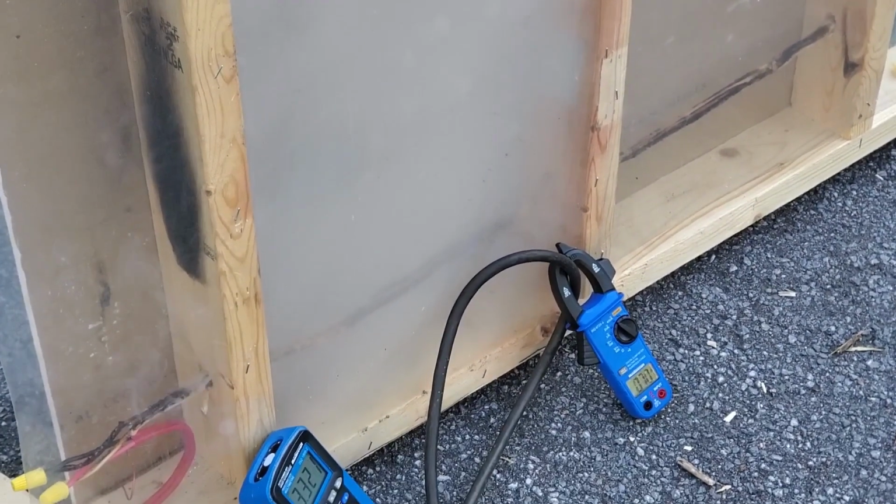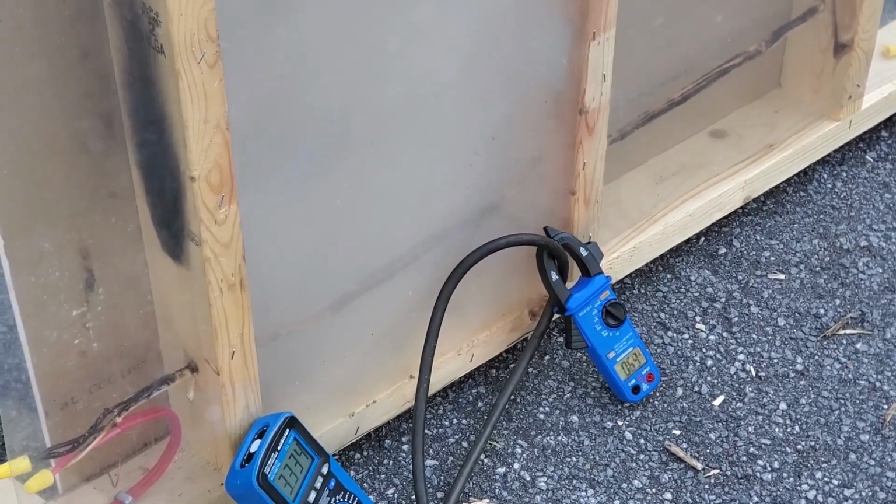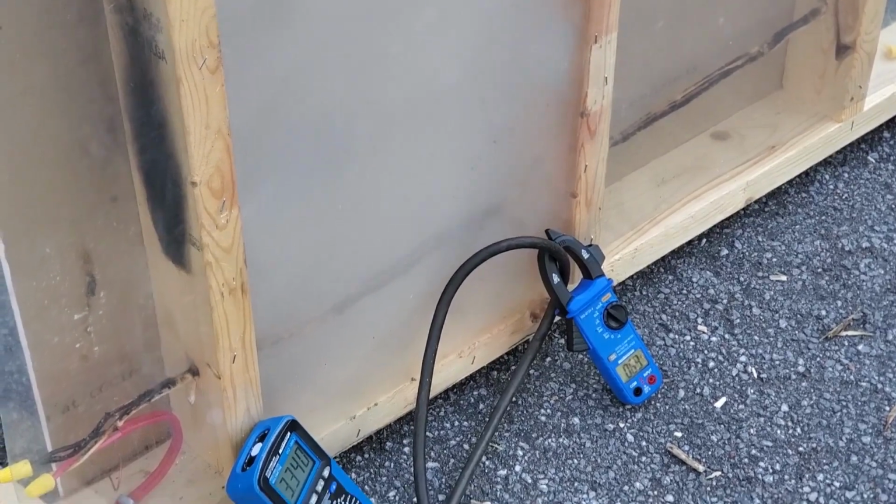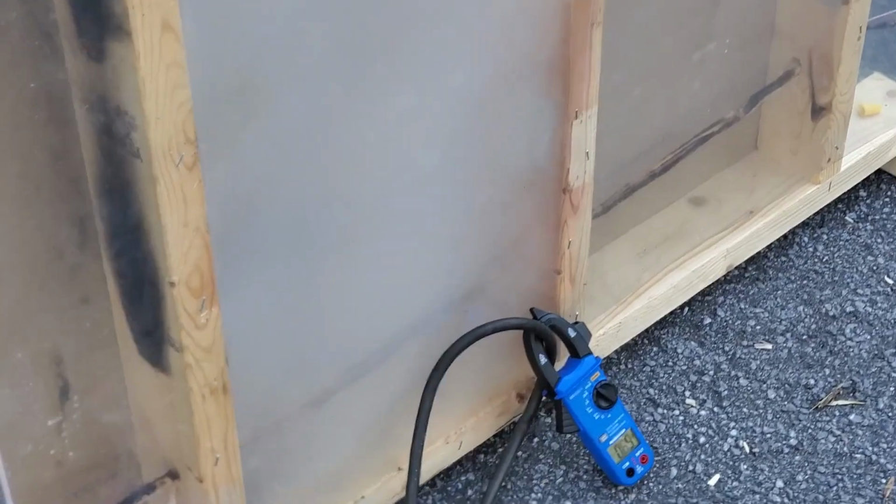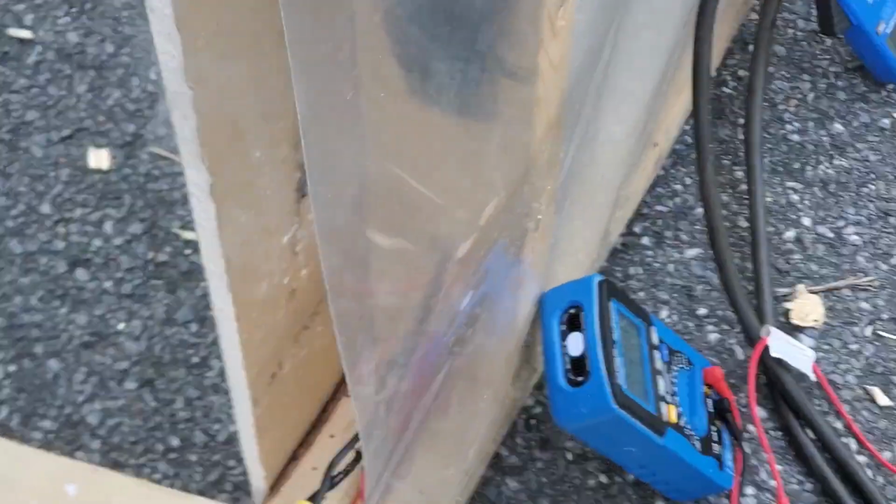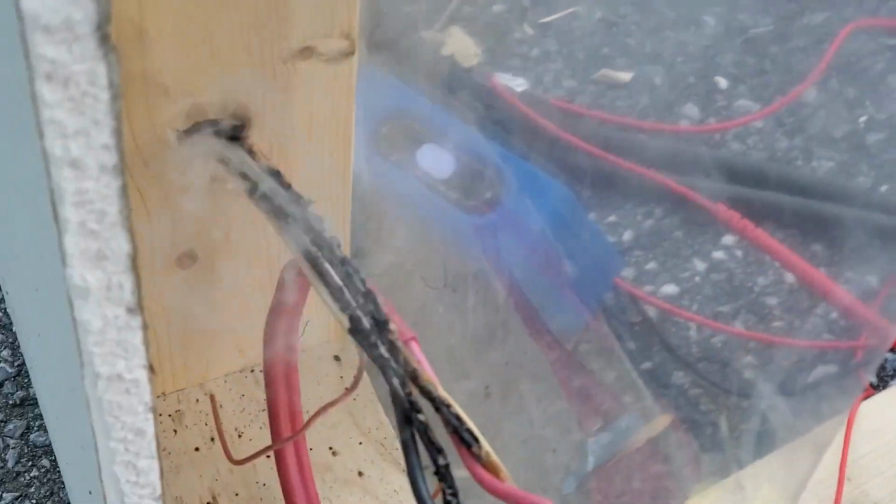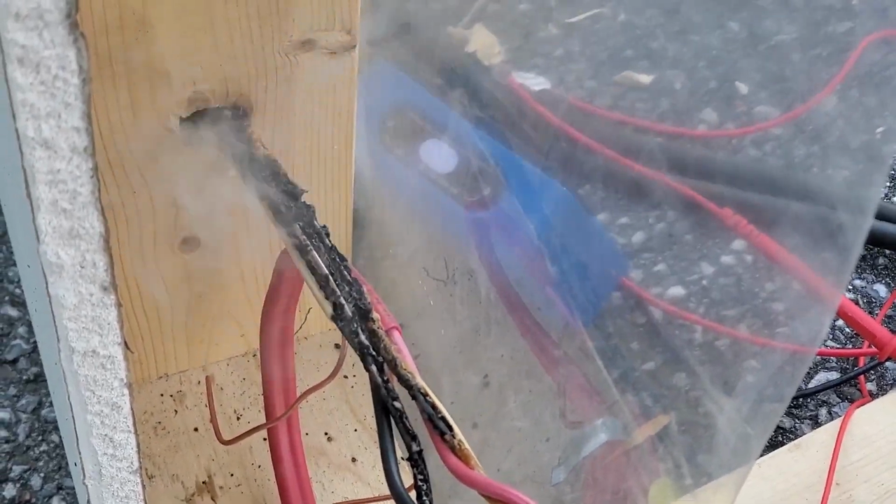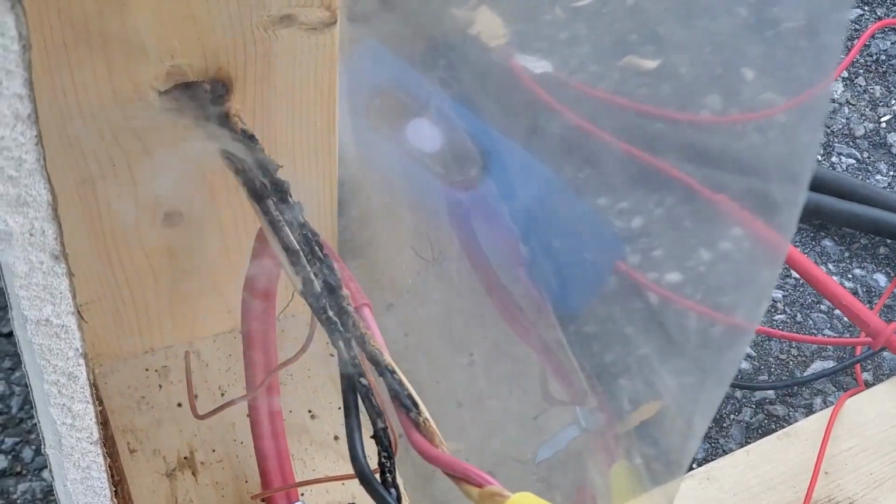And you could sort of imagine that if there were any spark, this might instantly catch fire. We've got a lot of smoke even leaking out around here where the hole in the 2x4 is the entry point for our, well, what is left of the 14.2 wire. Look at this.